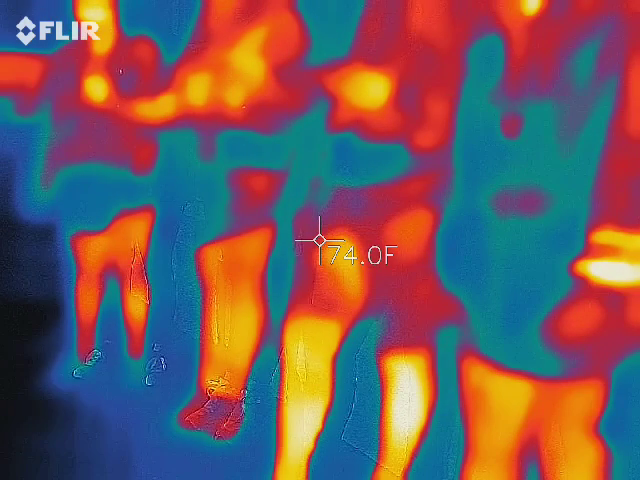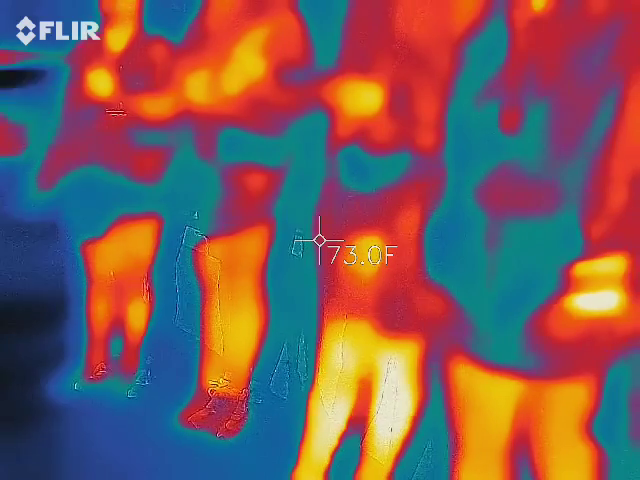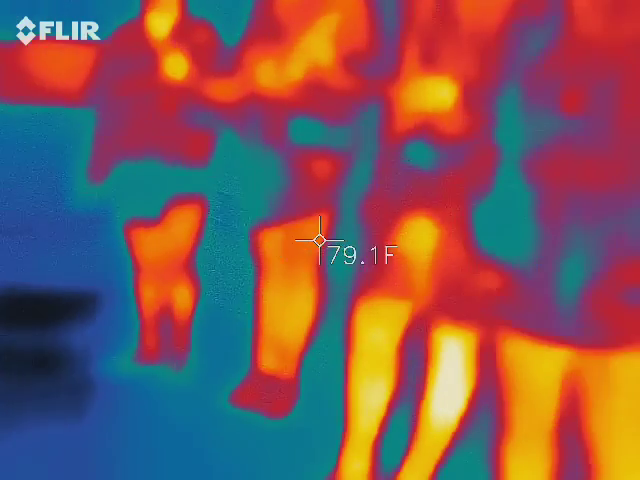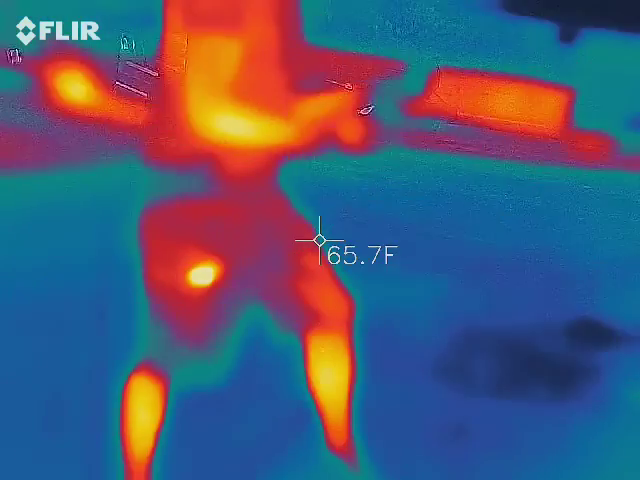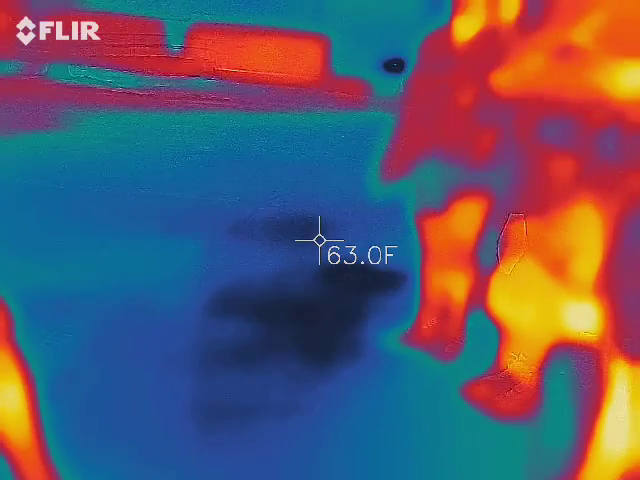Perfect. So wait, are those lasers going to be on the whole time? No, those lasers cannot be on the whole time. Let's see here. This is a weird separation of the dynamic. Mom, definitely don't give this to teenagers because they don't know what it is.